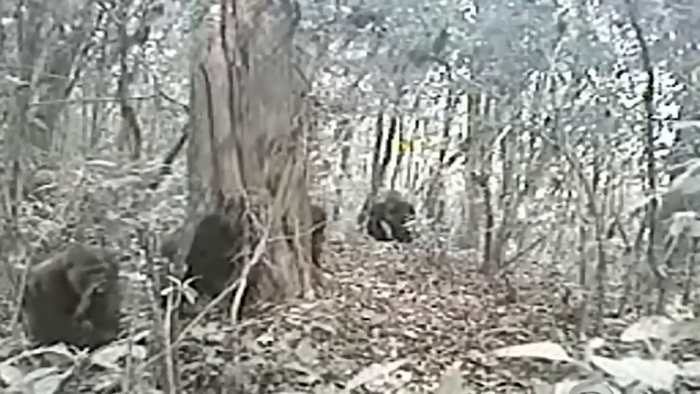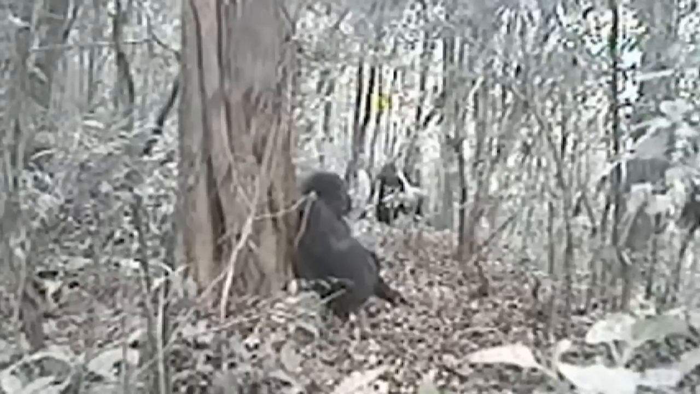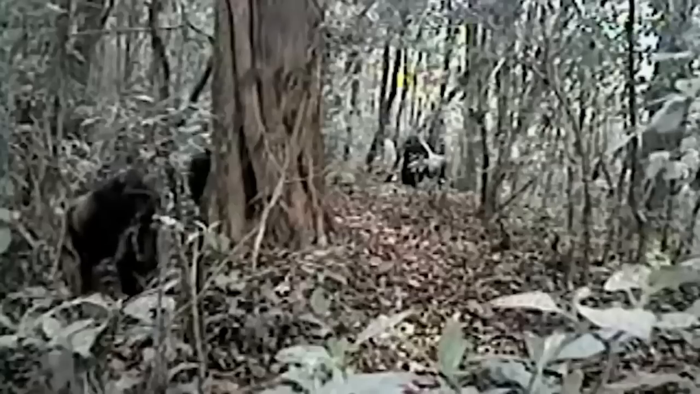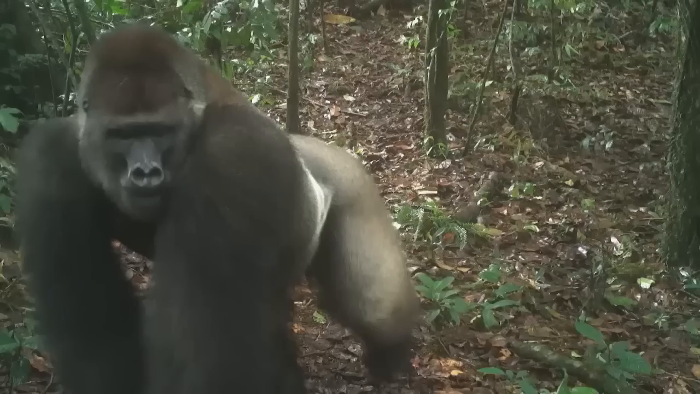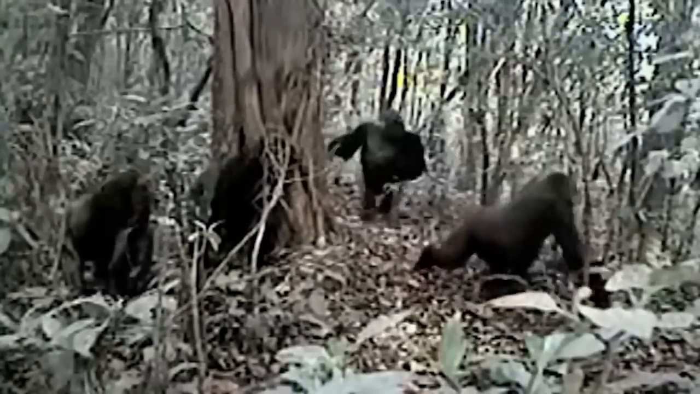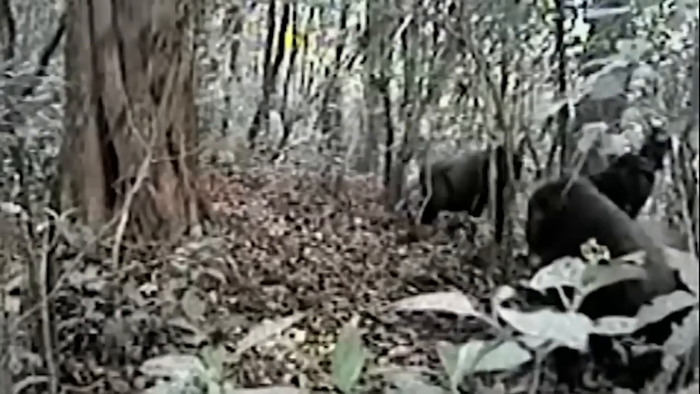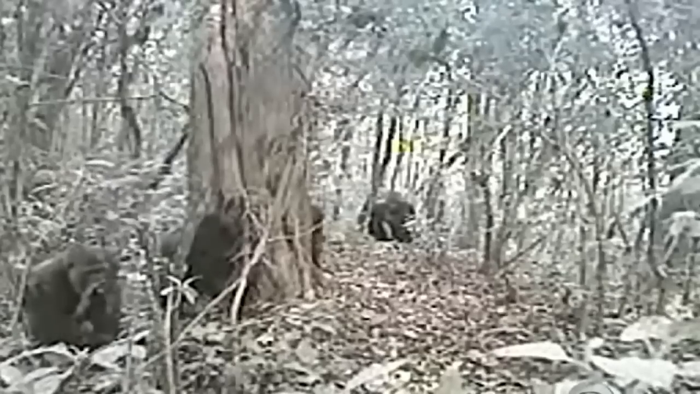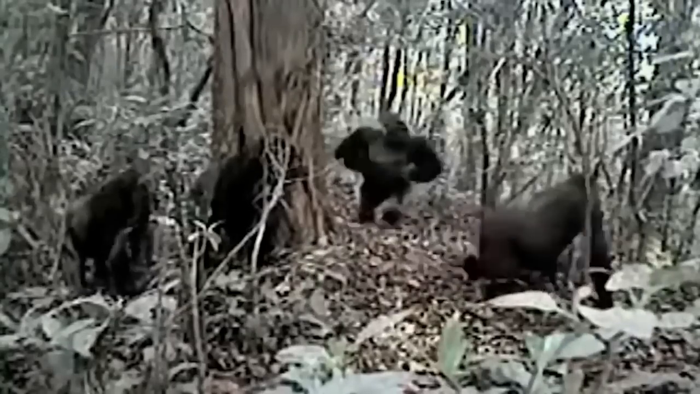If you think it's just another usual trail cam video which shows gorillas sitting here and there and busy with their normal routine, that's not the case. These aren't just any gorillas. These are the Cross River gorillas, and sadly they're endangered with only 200 individuals left to survive. In fact, these are the rarest gorillas on the whole planet. And this trail cam happened to capture these majestic creatures living their lives in Cameroon.